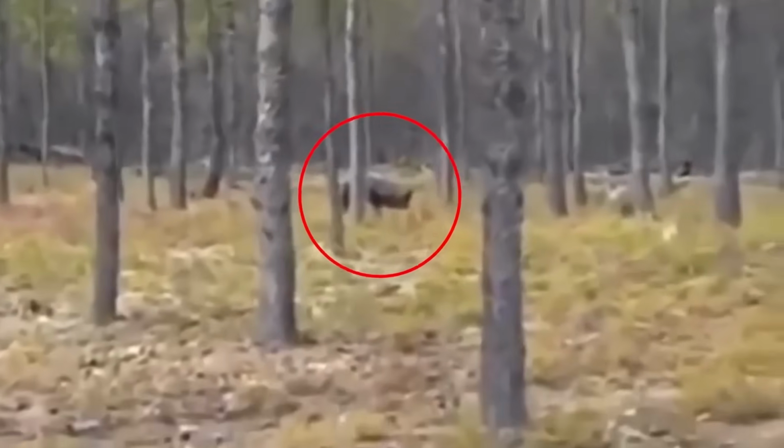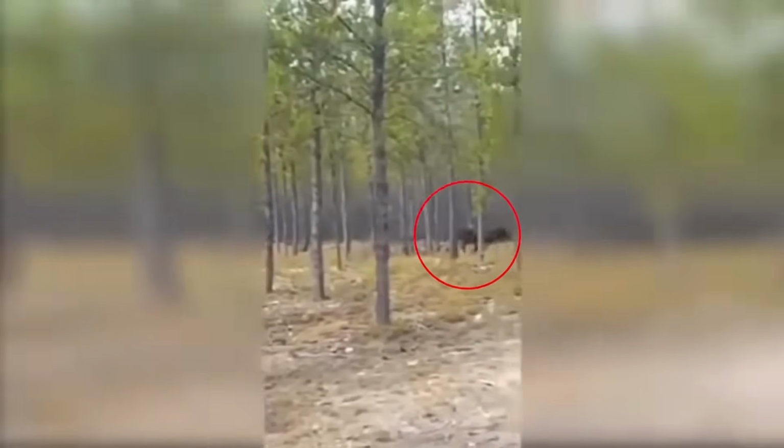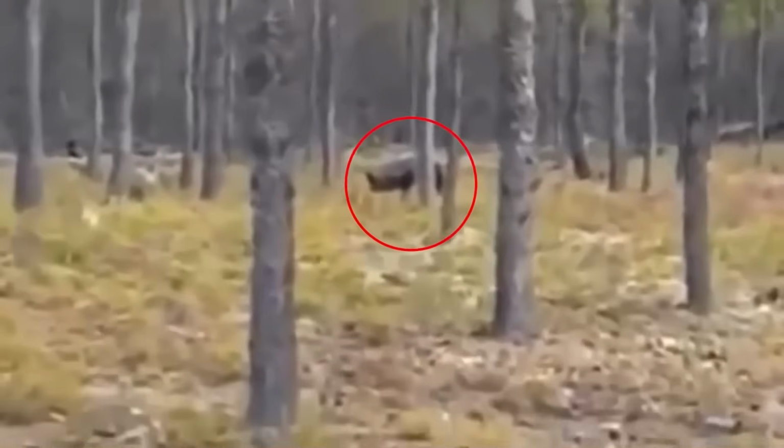But the ferocious predator doesn't back down. With lightning speed, it charges towards the dog, leaving the owner in shock. The genuineness of the scene is evident in the owner's panicked reaction as he turns off the camera. At first, the wolf looks like an ordinary-sized dog, but as it stands up, its enormous size becomes apparent.